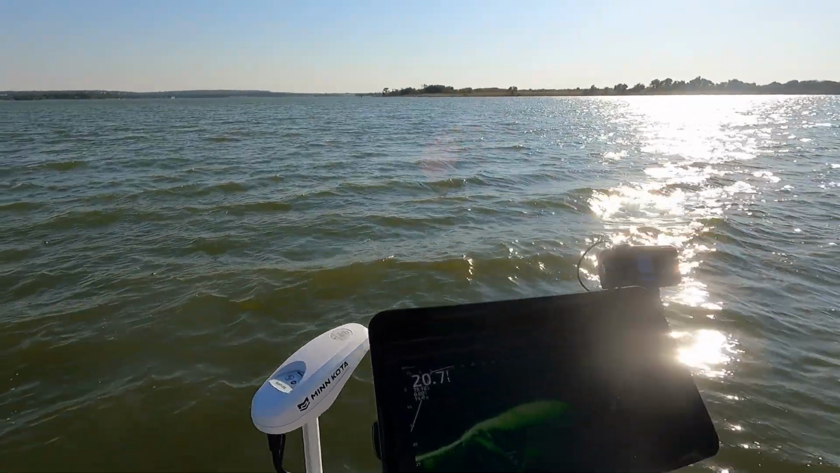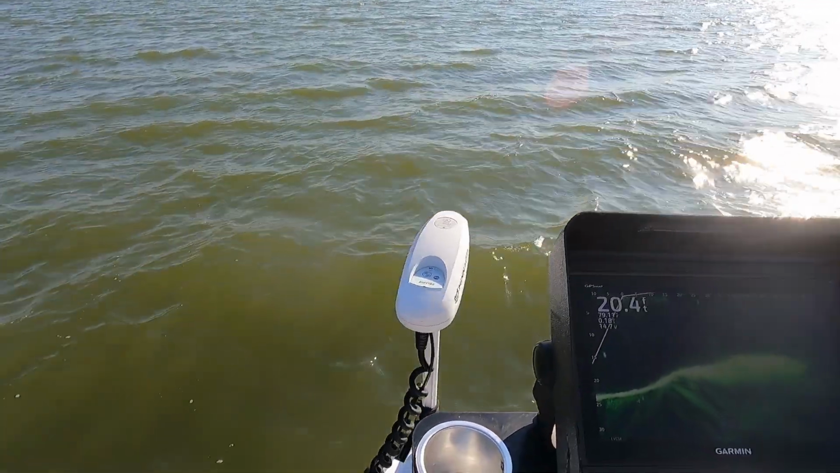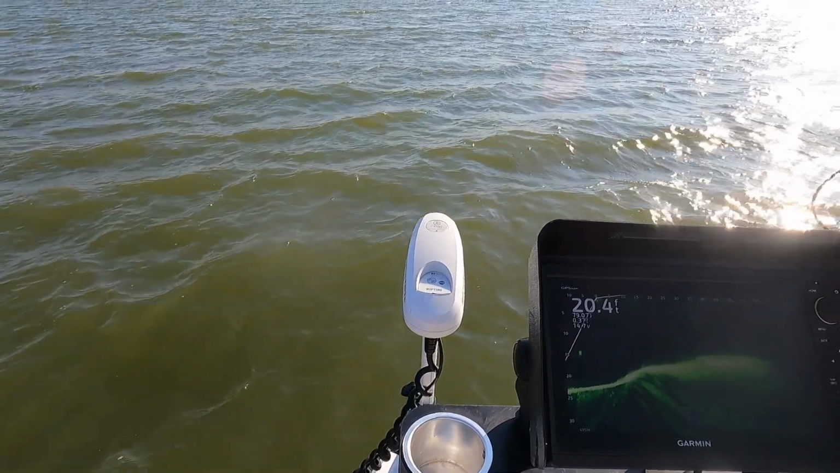So first thing I want to do is get my trolling motor heading in the direction that I want to travel. So we're going to turn it on. I usually cruise at about a 6 to 8 speed, and the reason I do that is because I want to cover a good amount of ground, but I don't have to be zooming through.